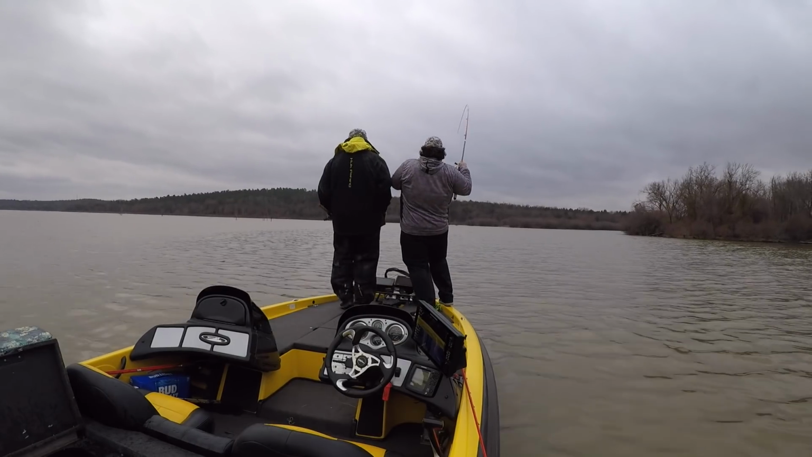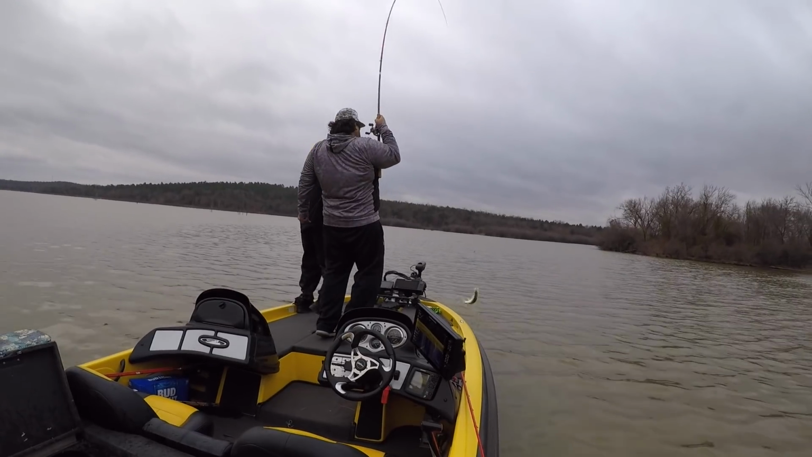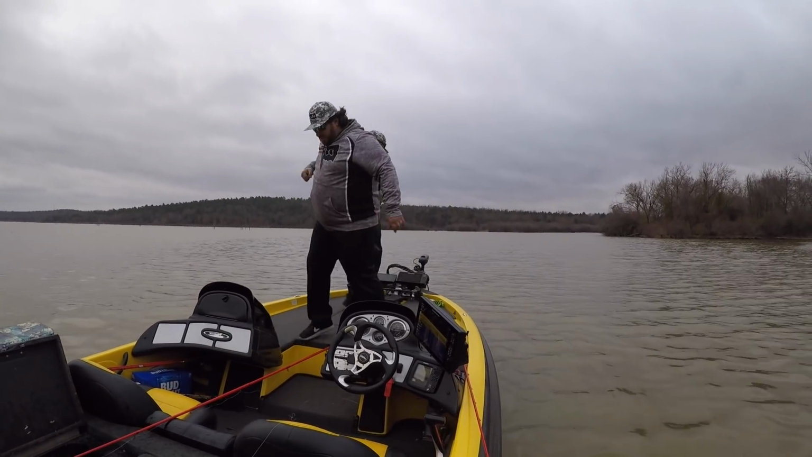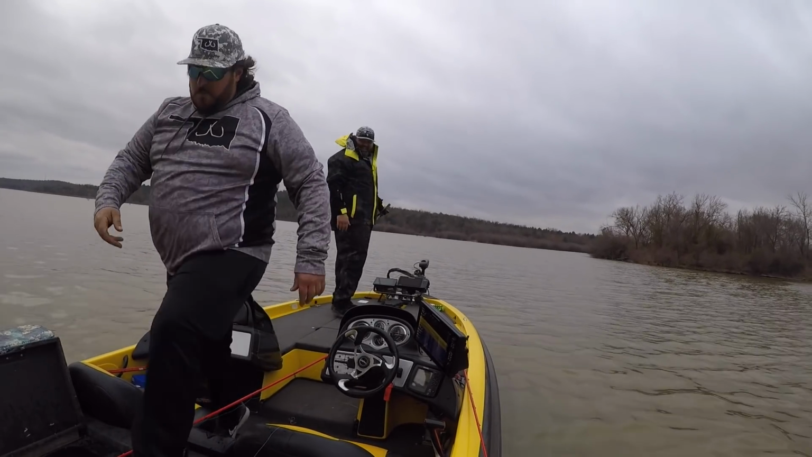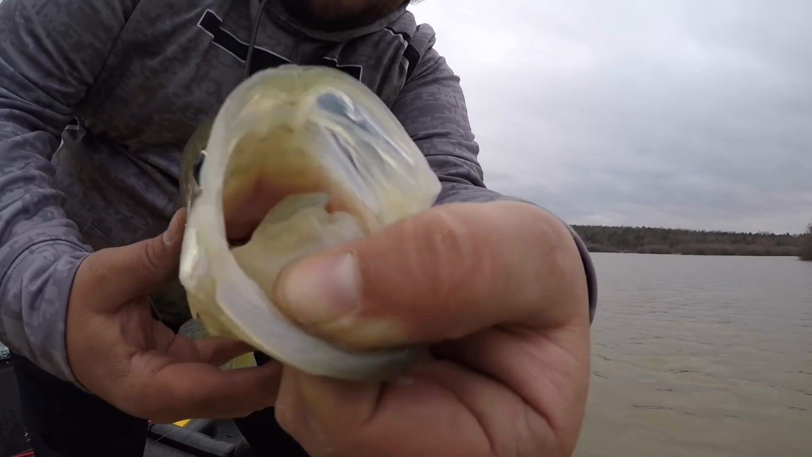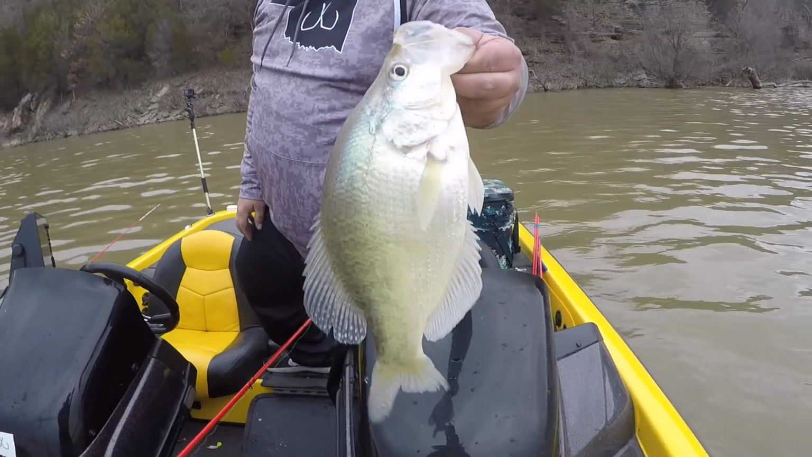Oh, there he is. That's a big one. That's a big one! Hog! Hog! Woo! That's a big boy! Yes! That is a toad right there. Ten foot down. Woo, boy! Caught me a hog.